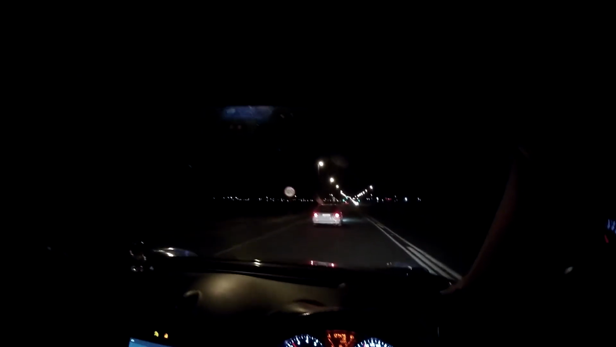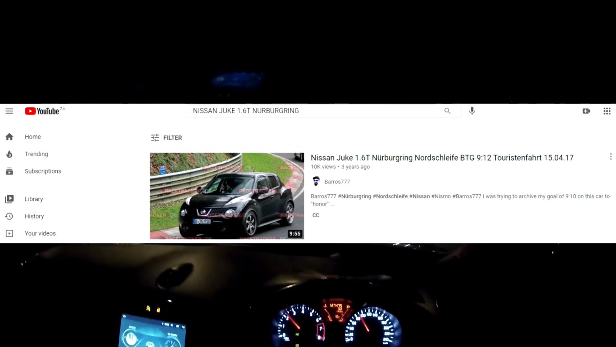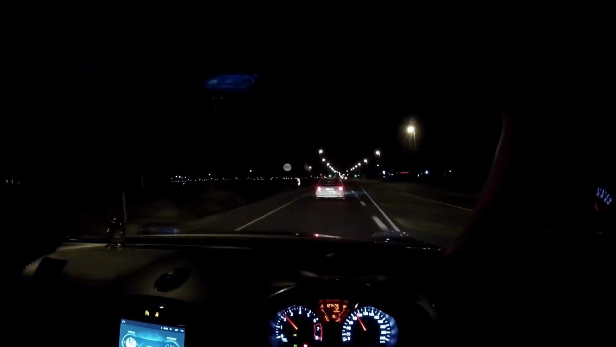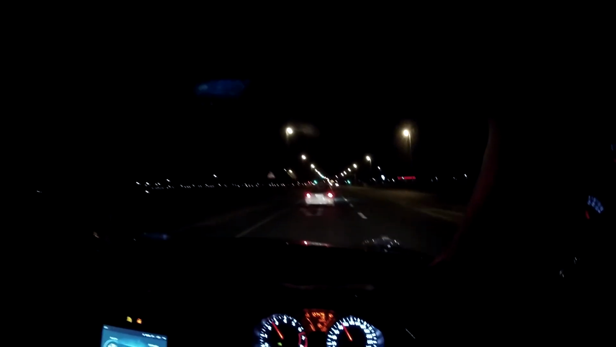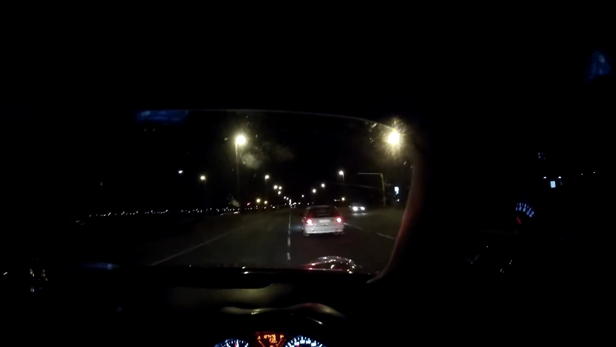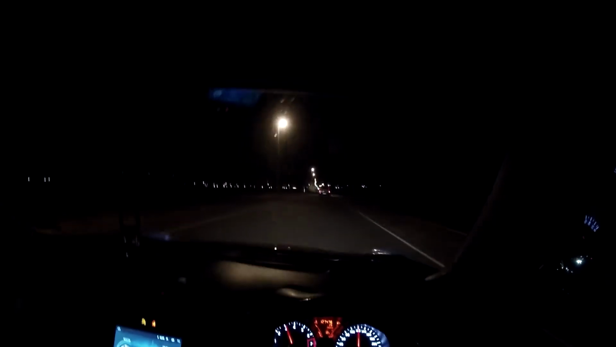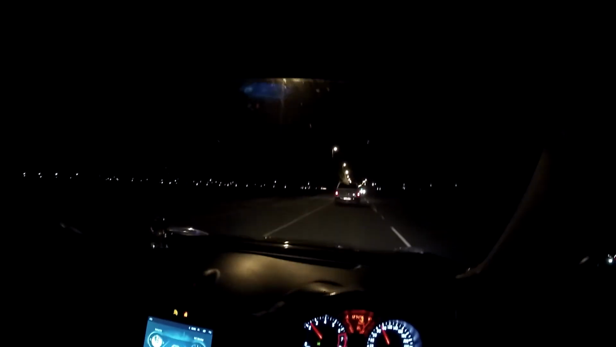Honestly, if you have the time to kill, go onto YouTube and search Nissan Juke 1.6T Nürburgring. There's a video of a dude with a black Juke, and the way he drove that car around the racetrack was absolutely phenomenal. He drove the balls off that car around that circuit. He was passing 335i's on the straights. Dude, it was crazy.